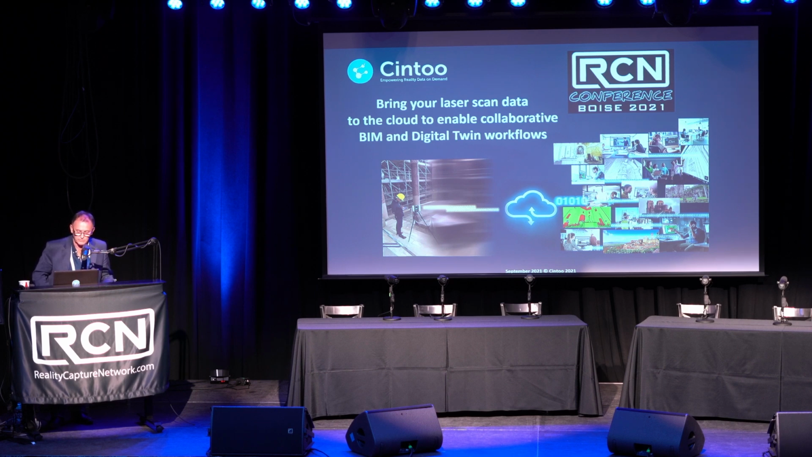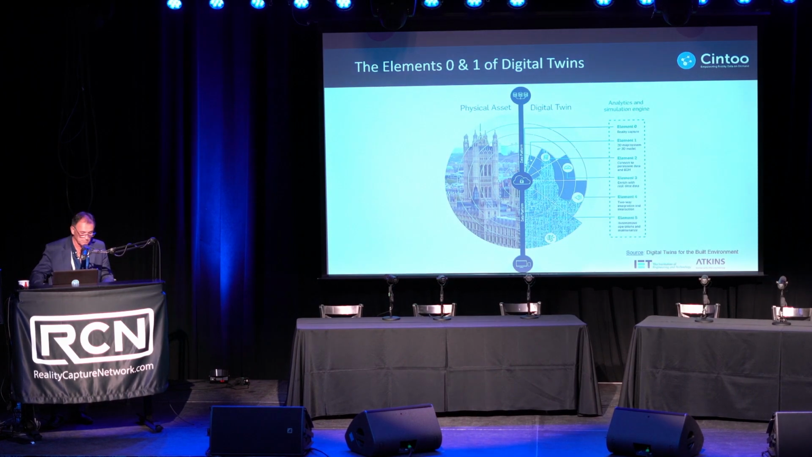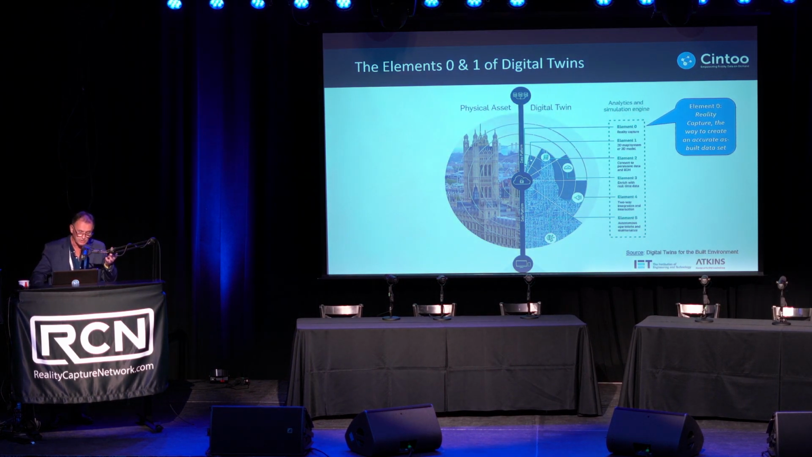So the way we position Cintoo today is really at the convergence of digital twins and reality capture. Why is that? Because we are all familiar with digital twins, right? We believe the good foundation for a good digital twin is reality capture. And we believe that reality capture is the element 0 of the as-built conditions, but also the element 1 of a good digital twin, because this is the way you will update your digital twin. And of course, by digital twin, I include everything around Industry 4.0, but also BIM and construction.